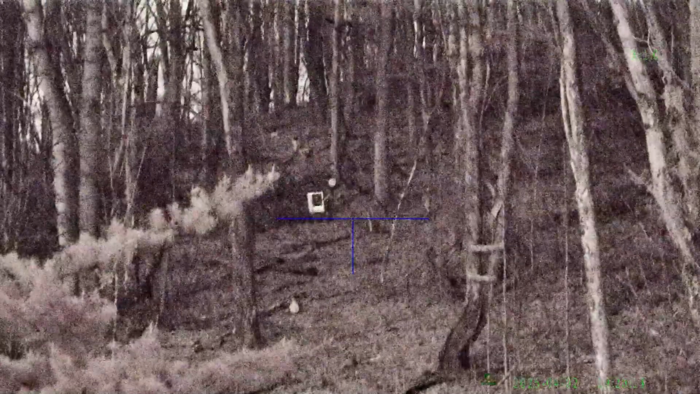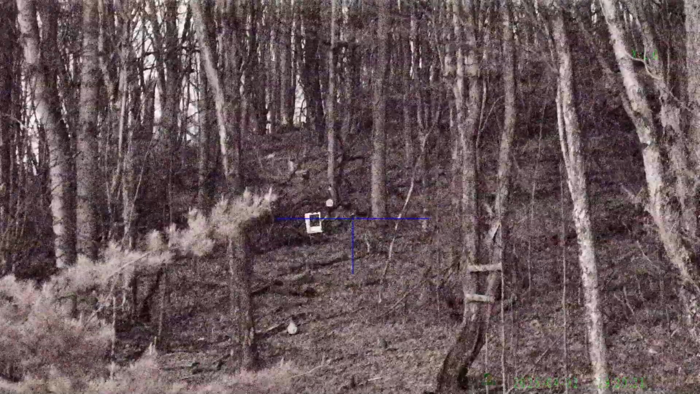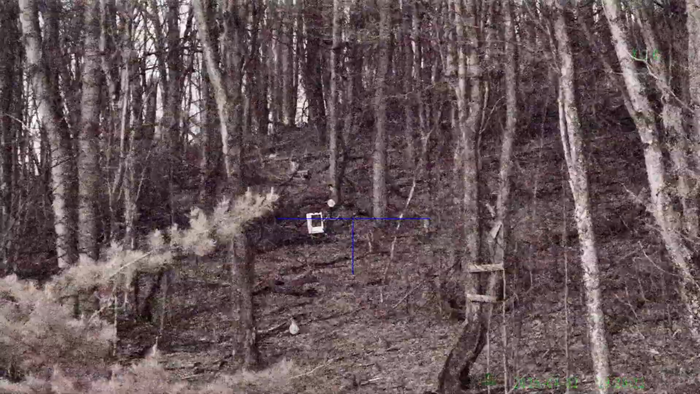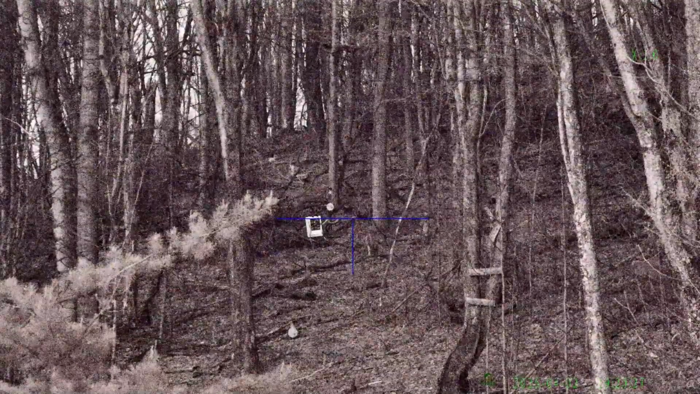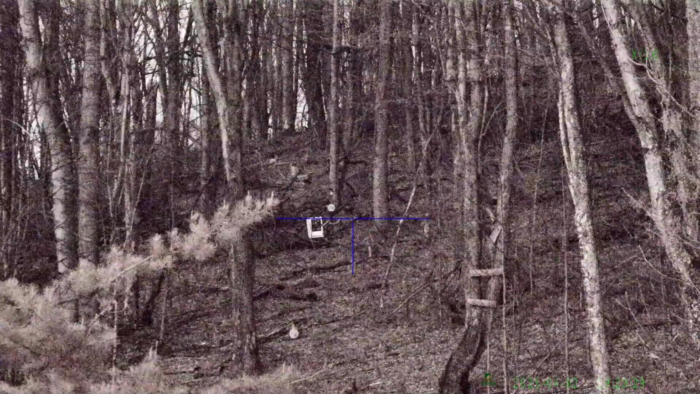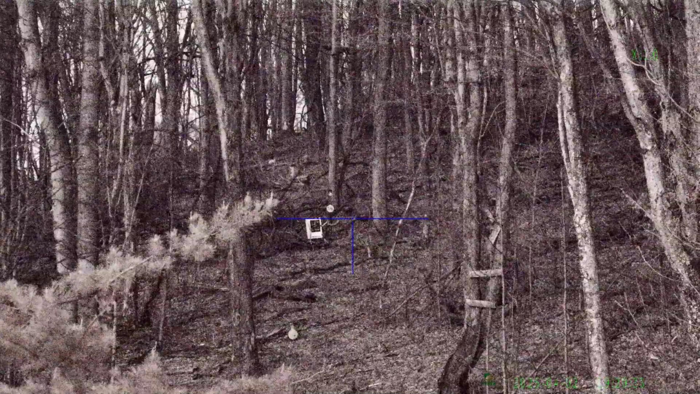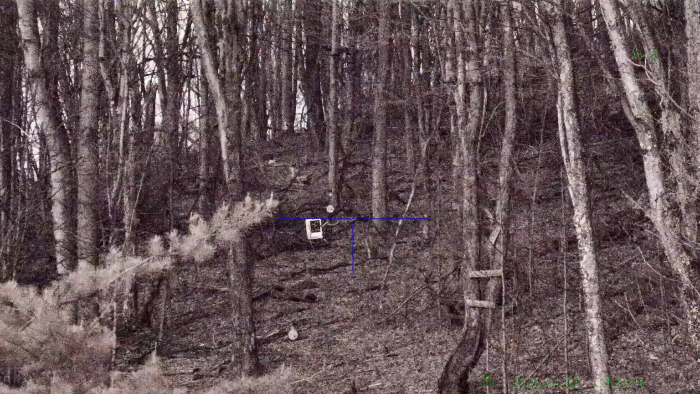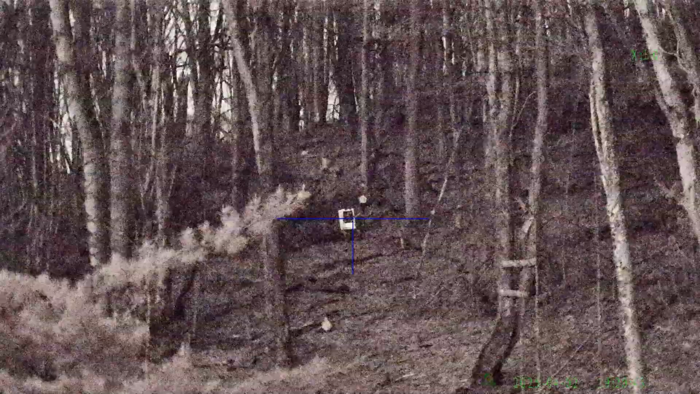But this is the starlight mode, because right now, still with my naked eye, I can see even out to that 100 yard gong. Definitely, I can only see it because it's white. If there were a deer standing there, maybe if it was moving a little bit, I would be able to tell that there was something standing there, but I would not be able to identify what it is. Obviously, looking through the scope, you could clearly identify anything that was there.